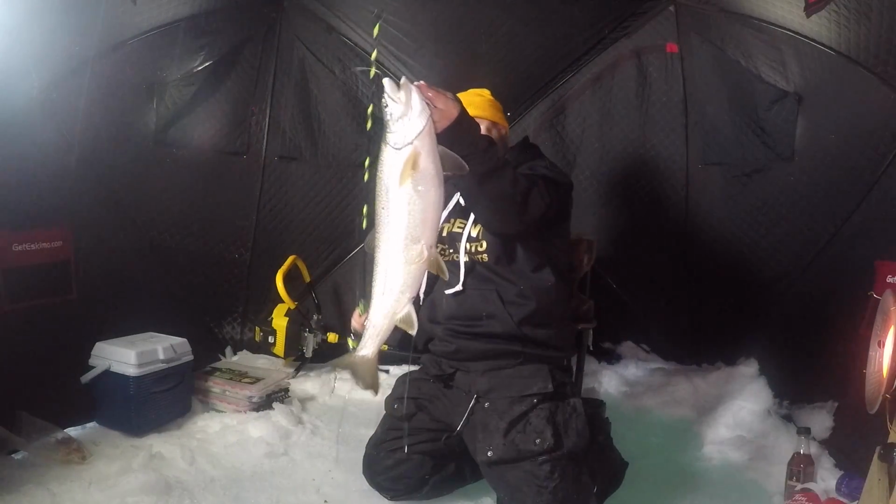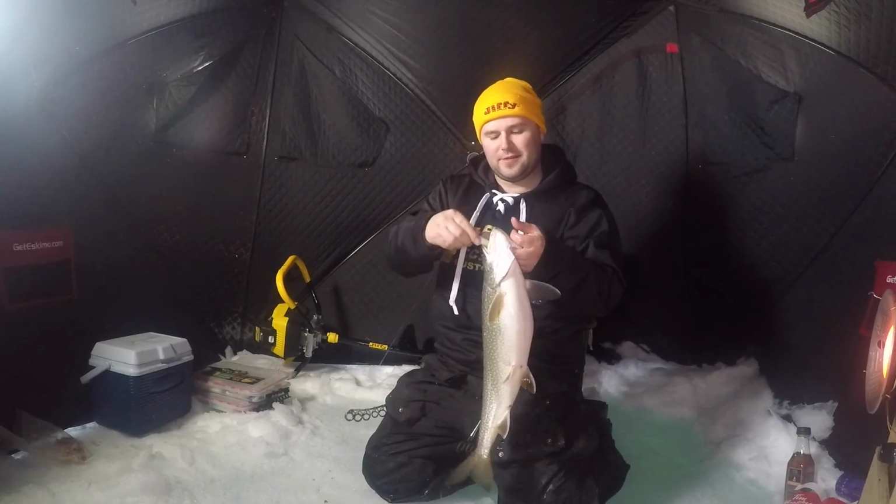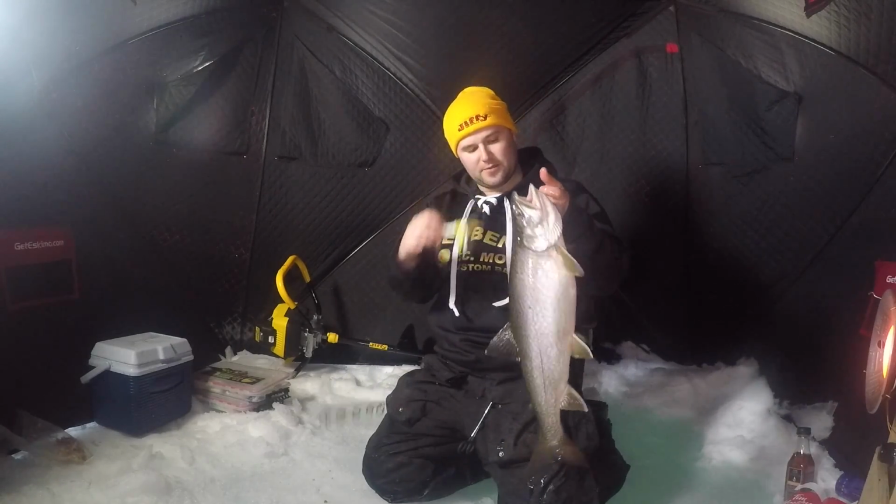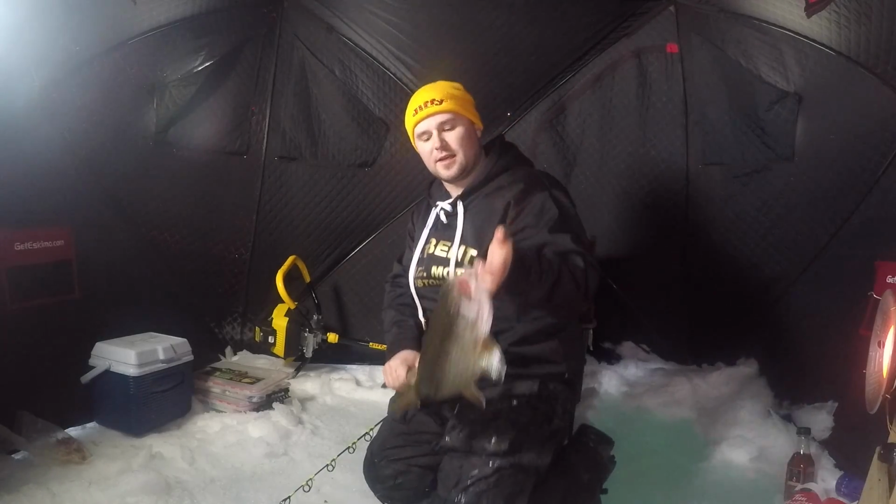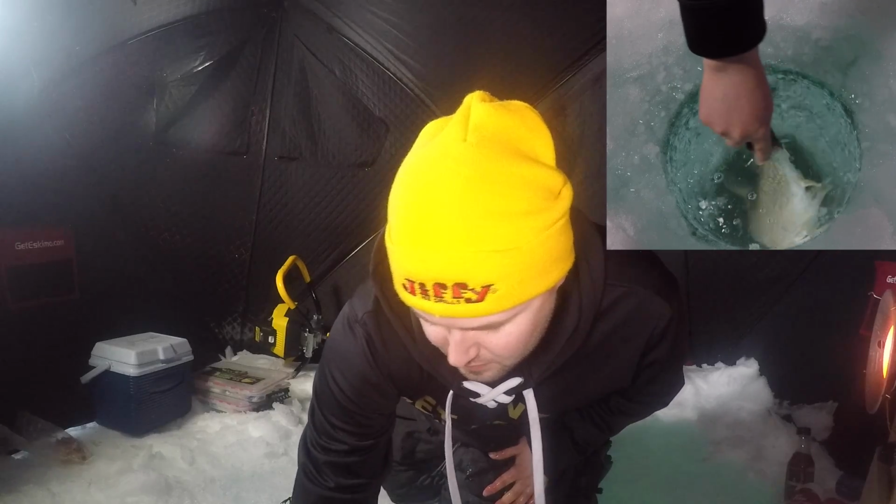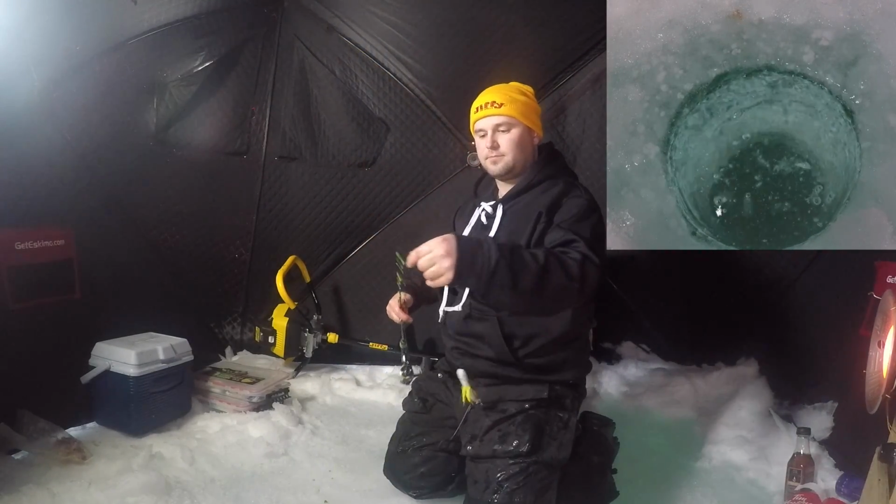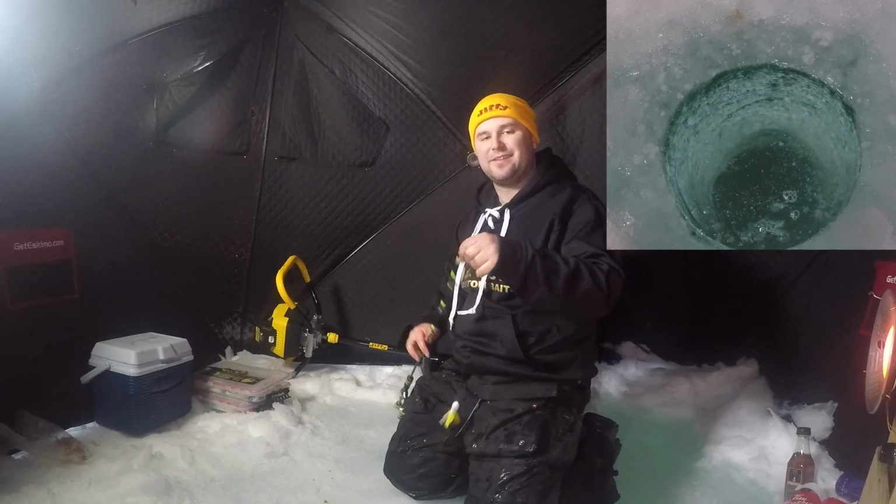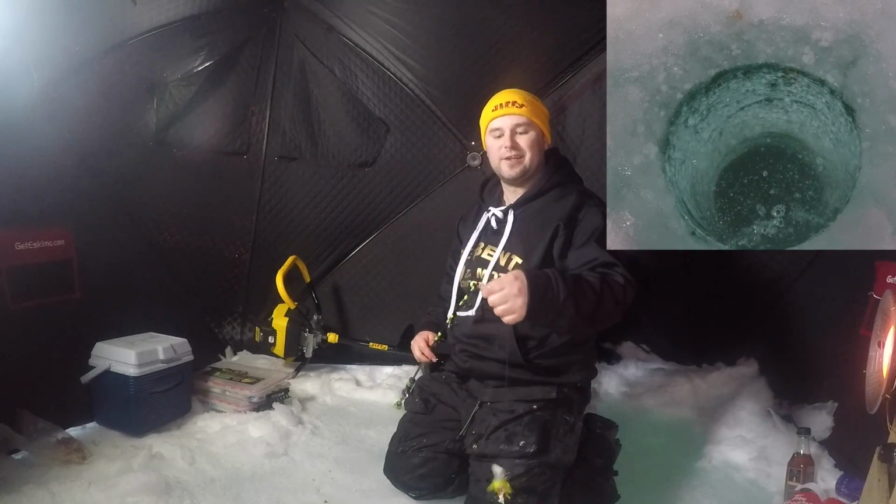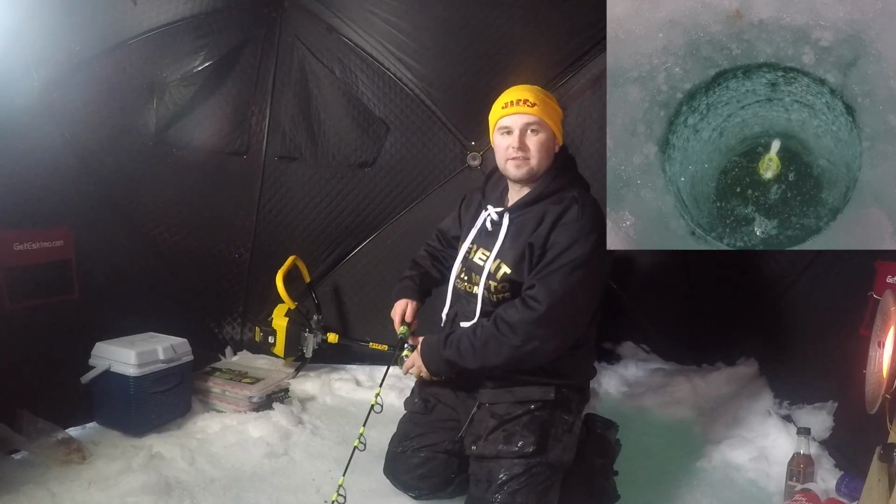Oh yeah, look at this one. God, that thing absolutely flew up and crushed that tube. Still using the white chartreuse, but man, I was reeling up to 40 feet and that one came up from the bottom. He was hungry. We'll get him back down in the water here. Unbelievable. That's two fish that we've had today that came absolutely screaming off the bottom. These fish are absolutely aggressive right now. It's a blast fishing for them.